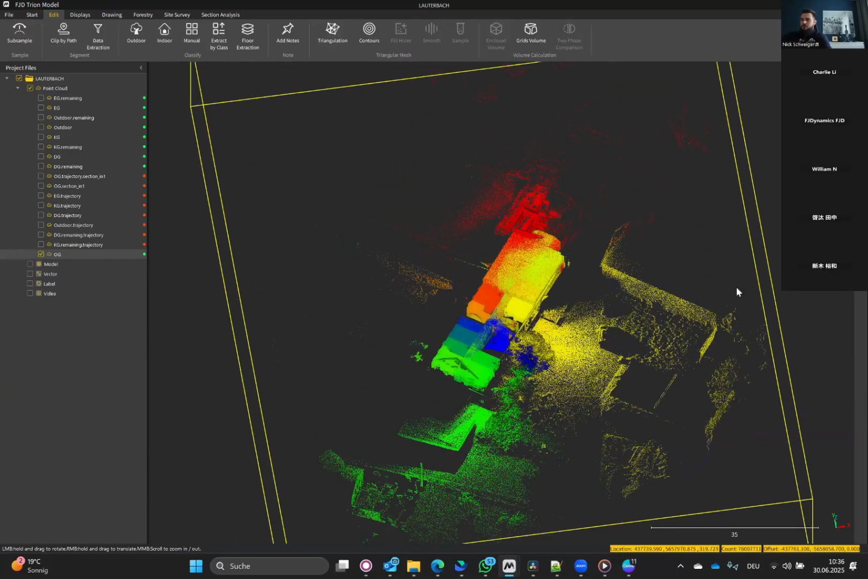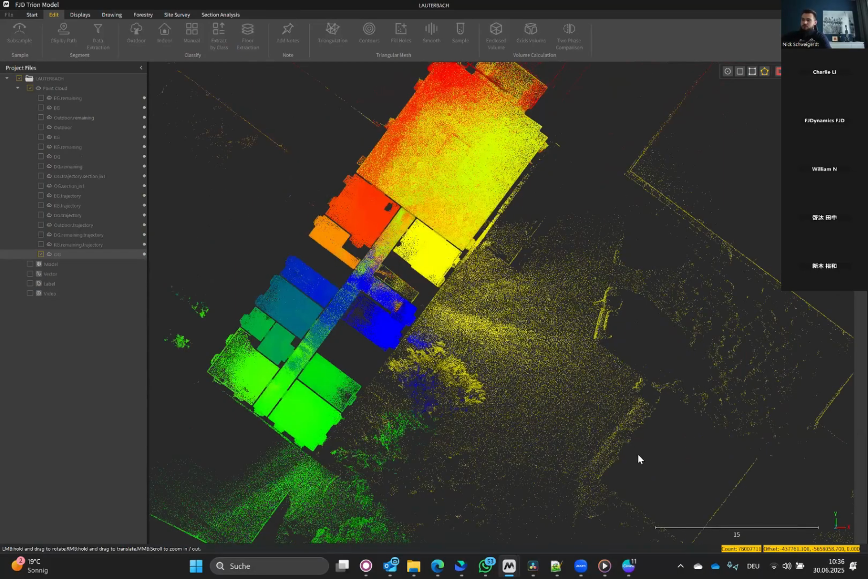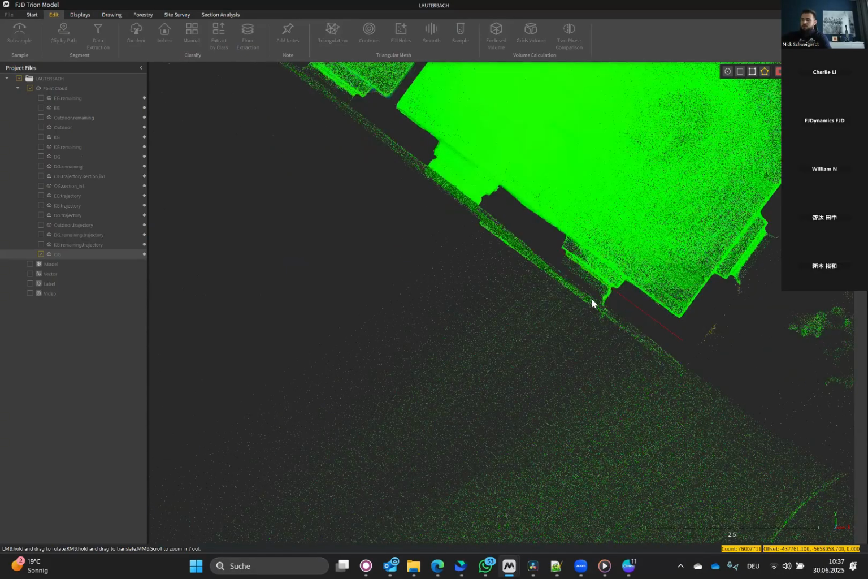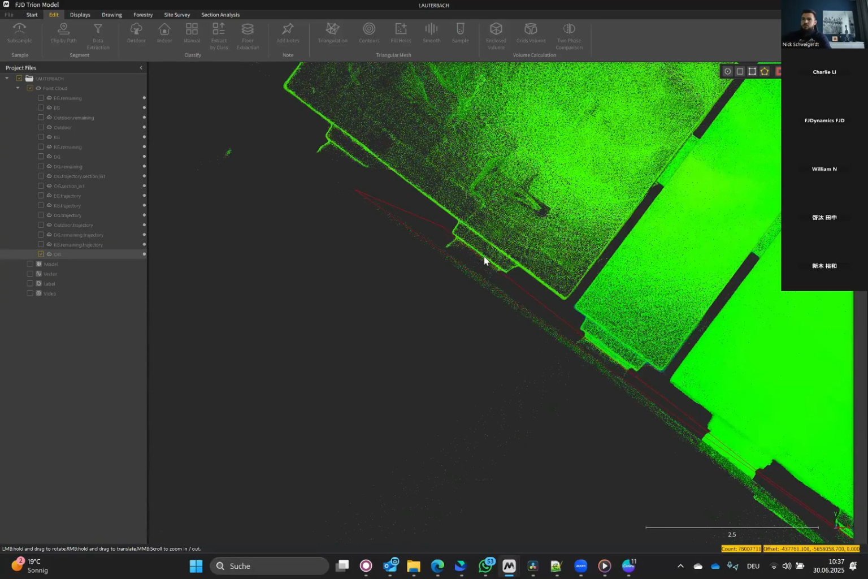Yep. And now I use this clipping tool over here at the right, going to the top view and deleting everything belonging to the outside scan. So this could take a minute.